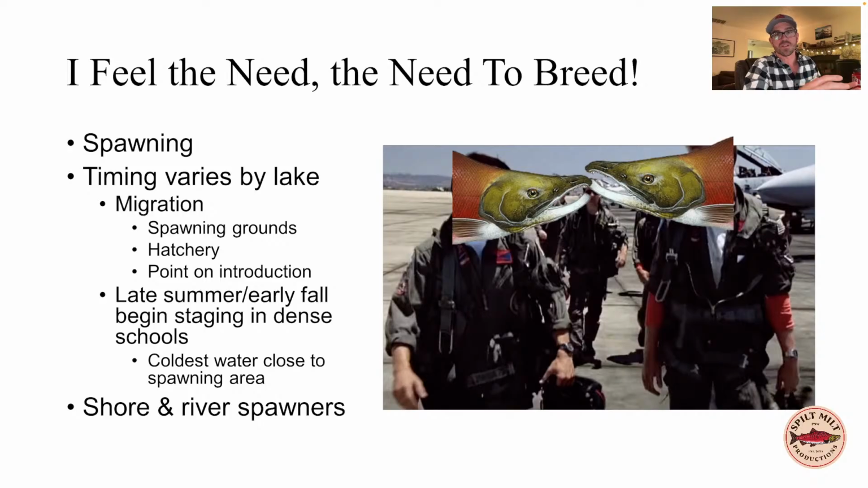I'm astonished at how early Lake Chelan fish will start spawning in August, whereas some fish that I target, like on Lake Pend Oreille and here on some of the lakes in Okanogan County, won't spawn until October, like mid-October, sometimes as late as November. So it's really varied. You need to understand what the spawning times are for your lake.